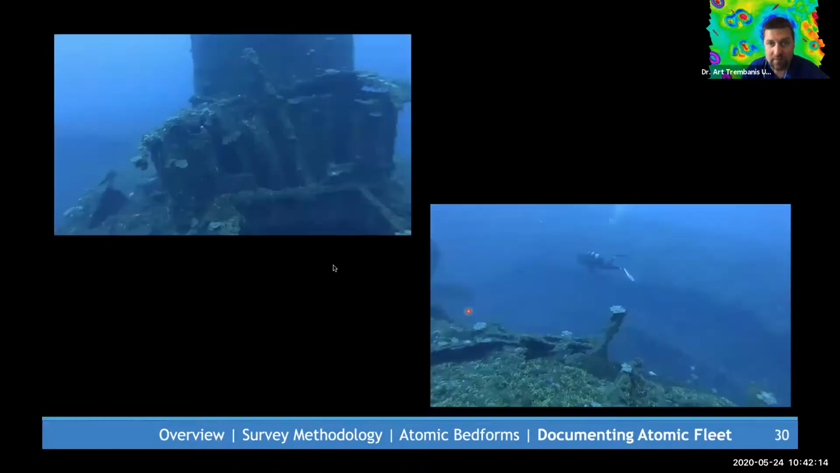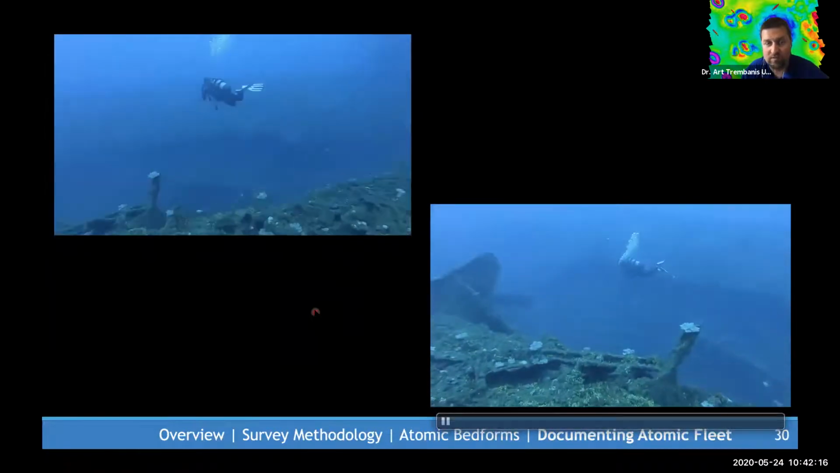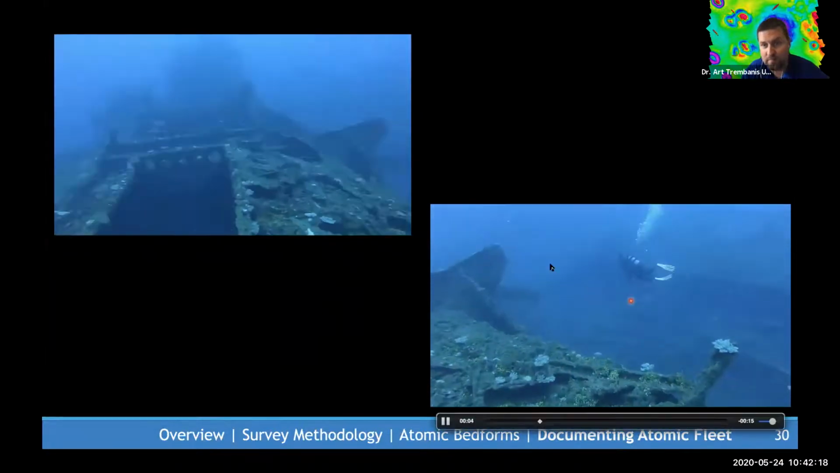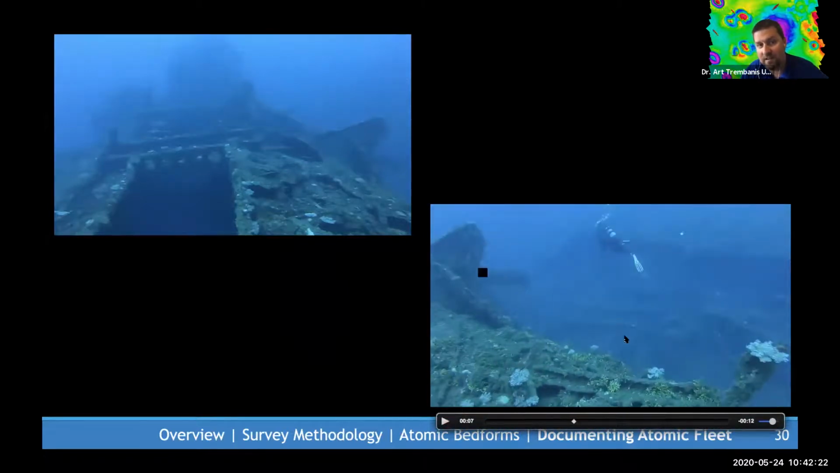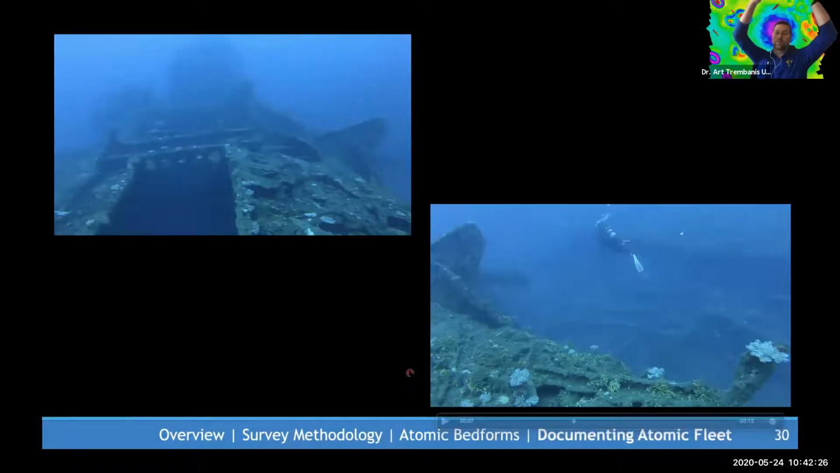I'll show you just a little bit of video here as we're diving around the deck. You can see this major collapse in the deck structure, and part of the reason for that is that it was close enough, and the Saratoga, where it's found now, is twice as far away from the blast as she was at the time.